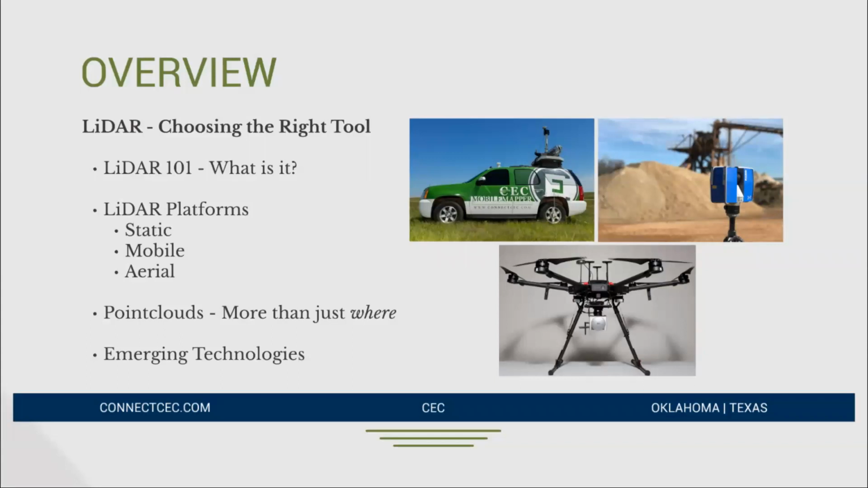In the conventional mapping or survey world, the main goal was just to map something out and say what it is and where it is. But with the amount of data we're able to collect with multiple geospatial technologies, but specifically LiDAR, we can do a lot more than just tell what something is and where it is. There are a lot of applications that we can apply it to.